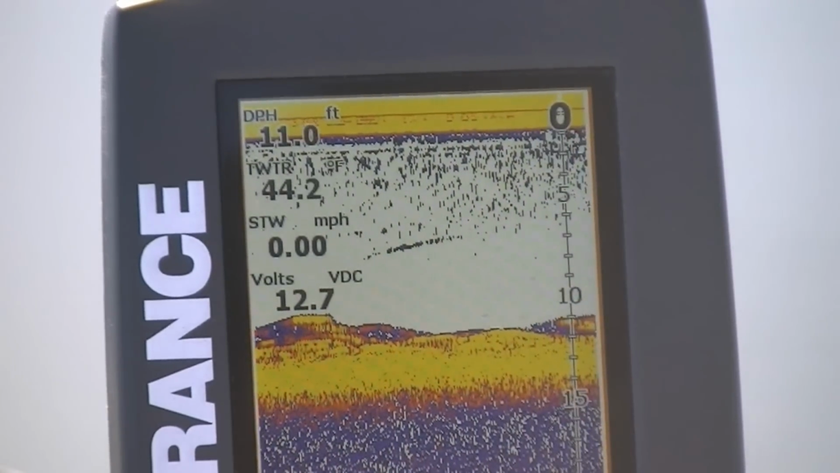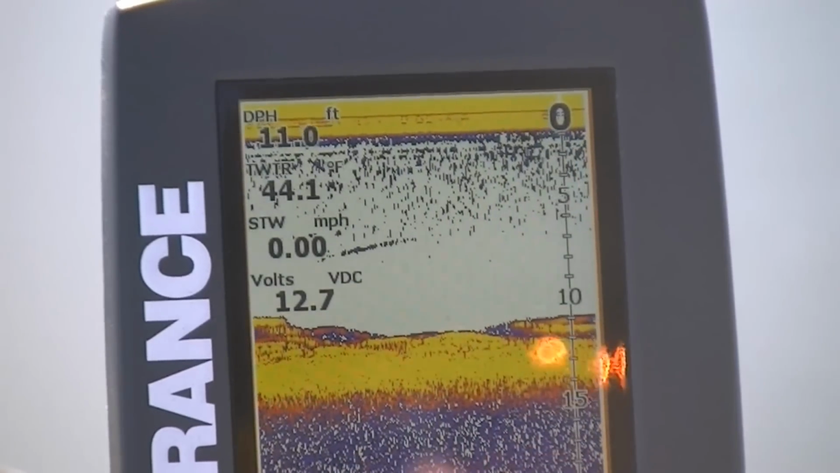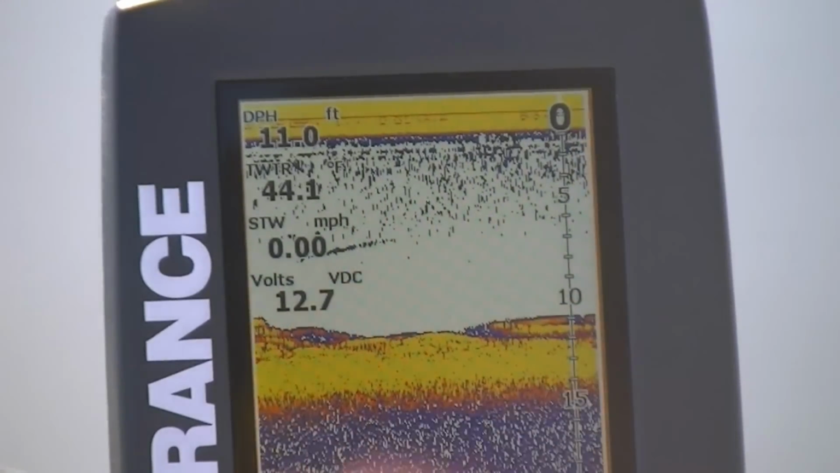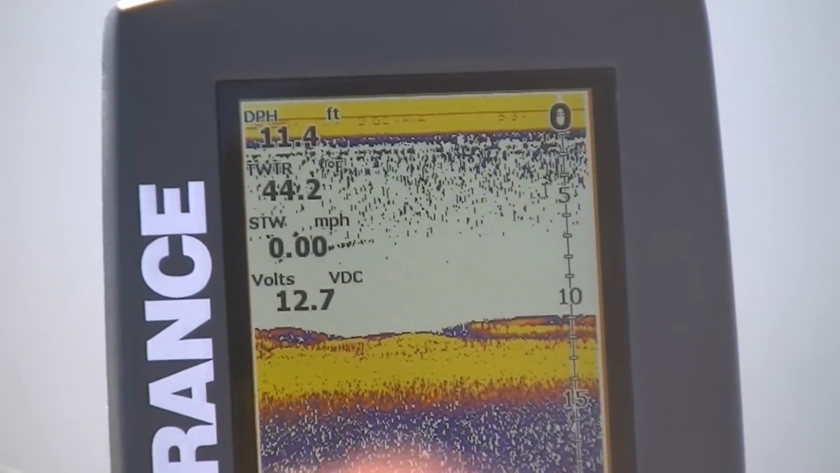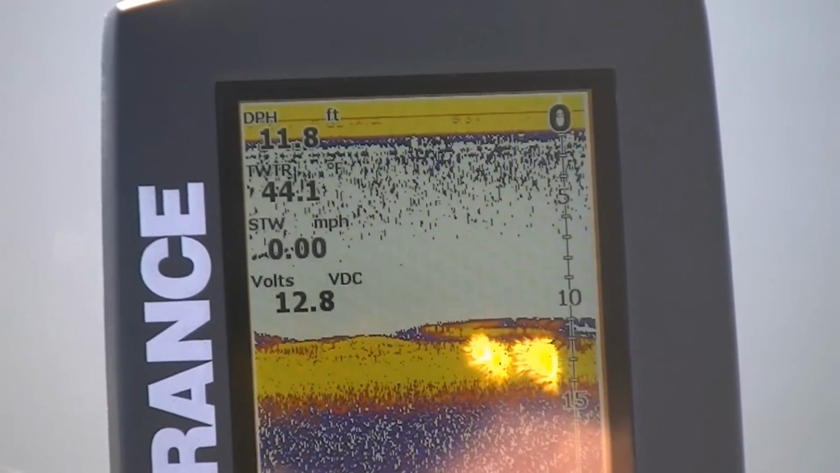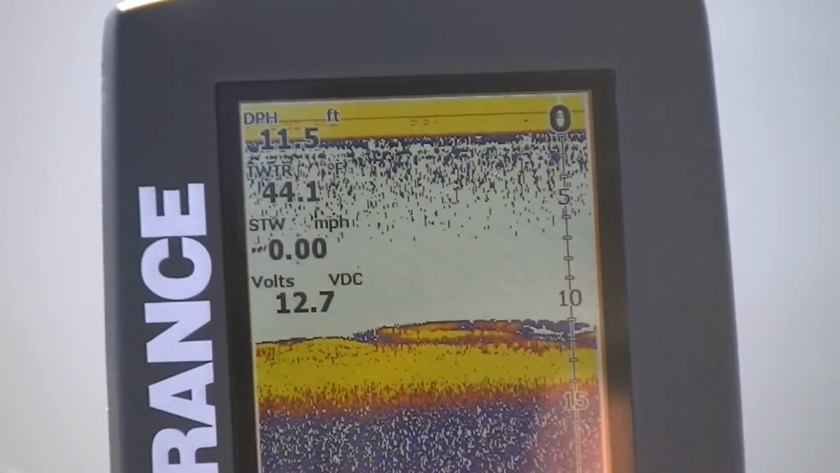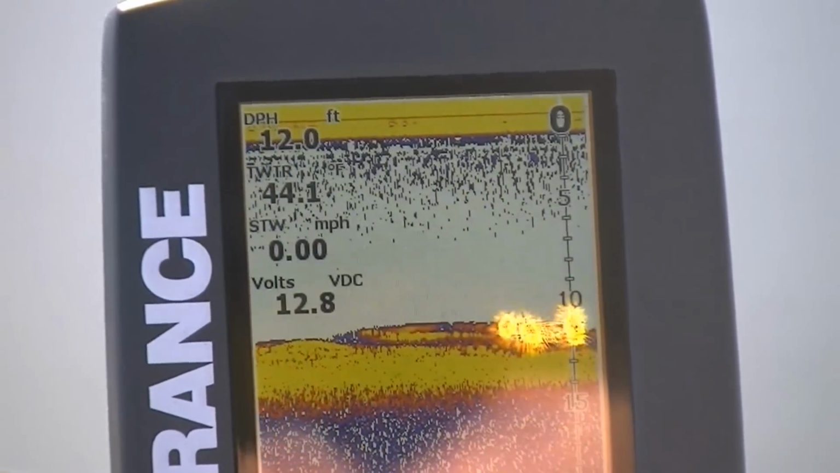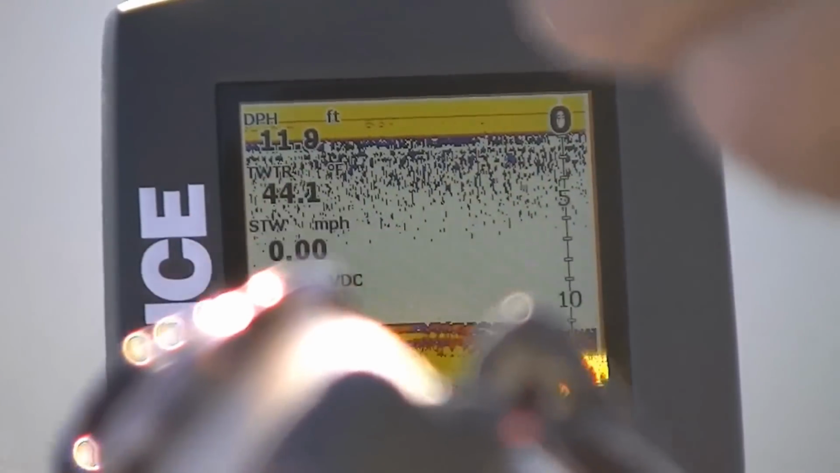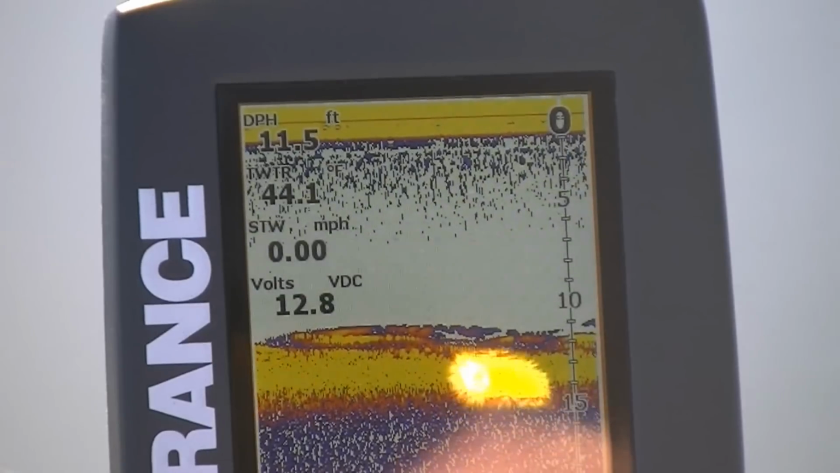A lot of people look for the arches, and when they don't see them, they just go ahead and take off. But inactive bass don't really show arches. They have to be moving, or you have to be moving. So if you're just sitting here and the bass are just sitting there, it may just show up as lines. And that's what we're getting right here. Oh, I felt a bite there. So that's a good thing.